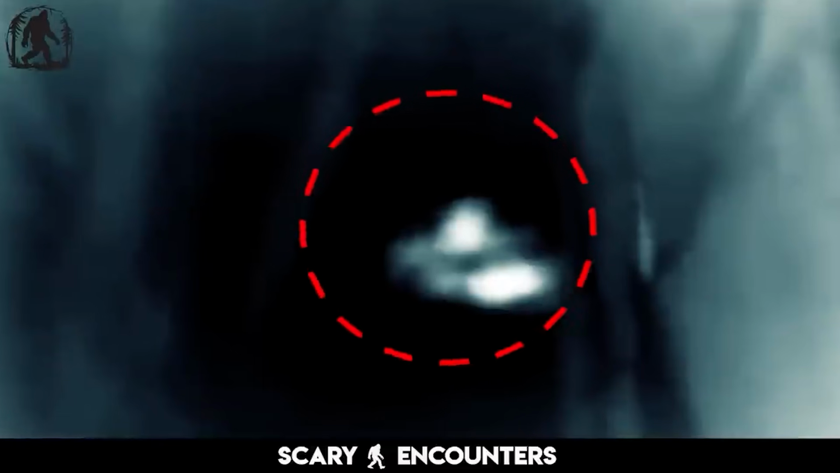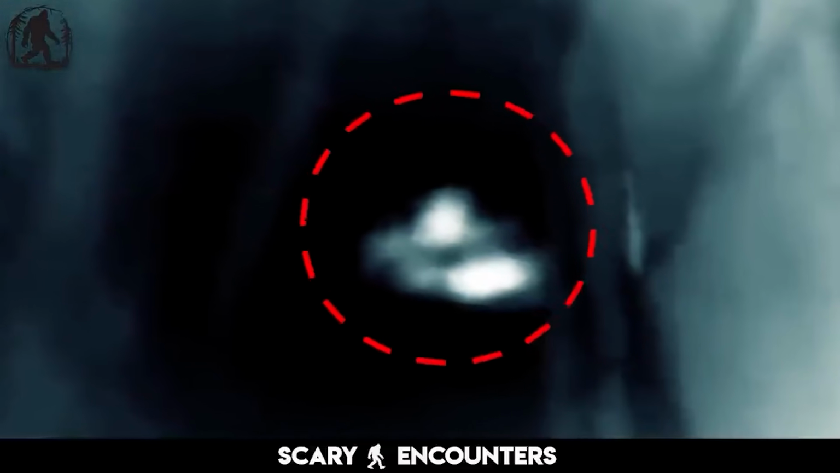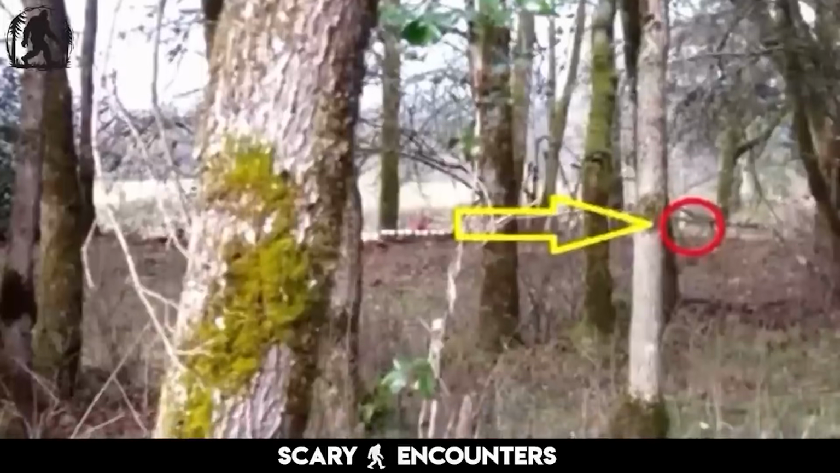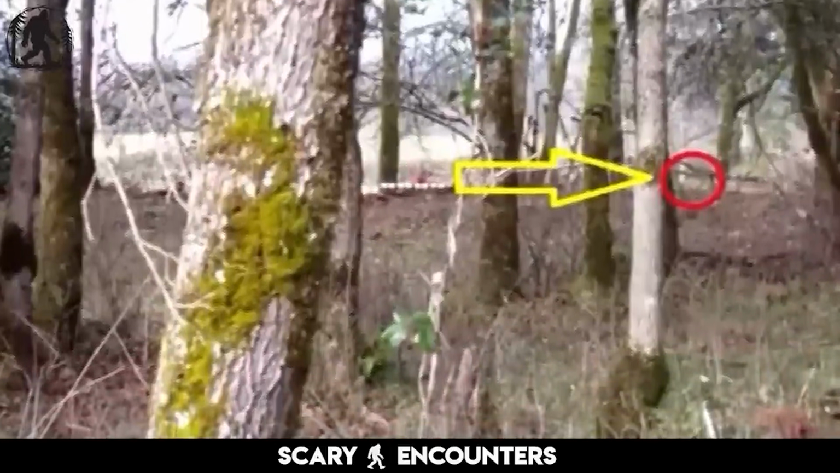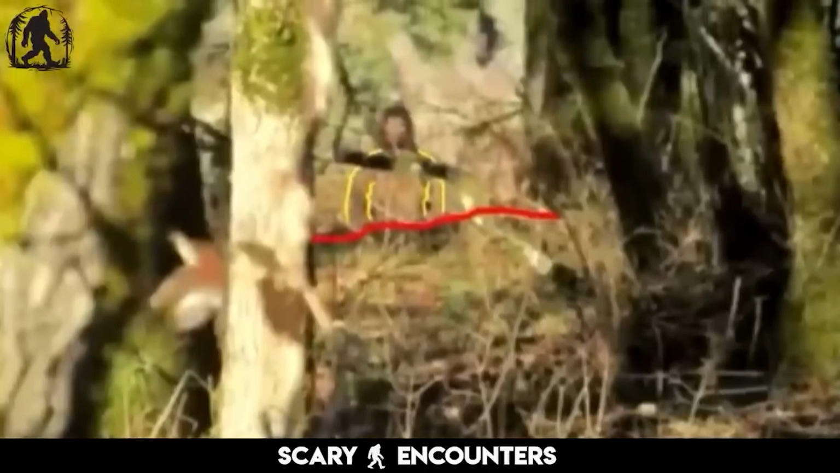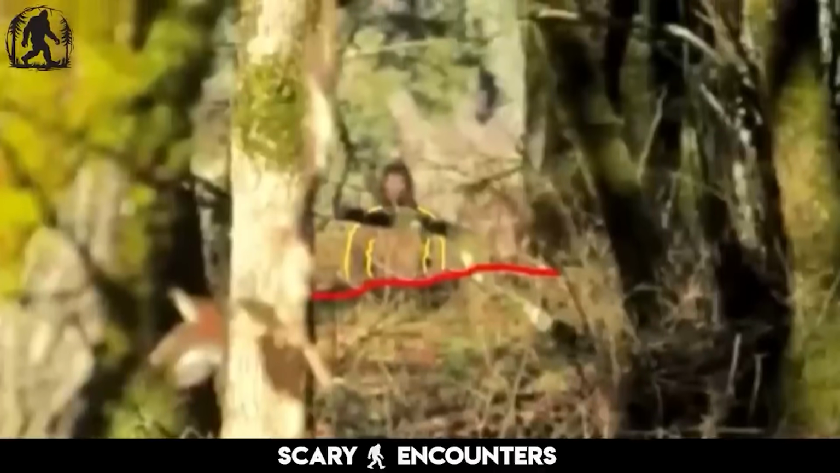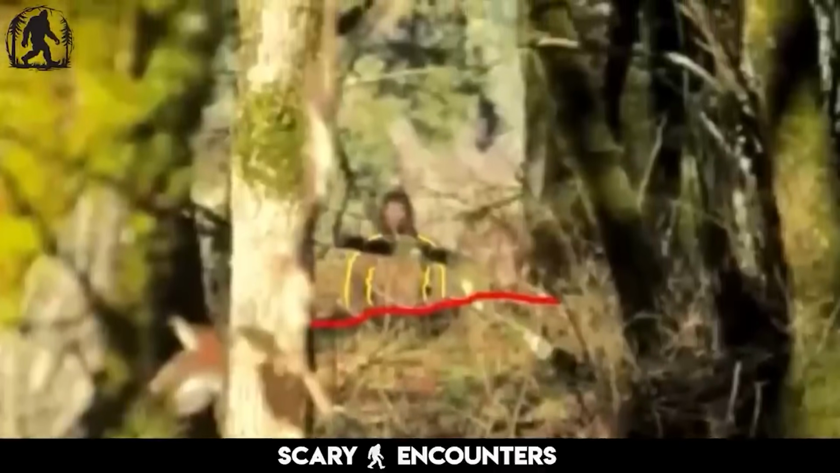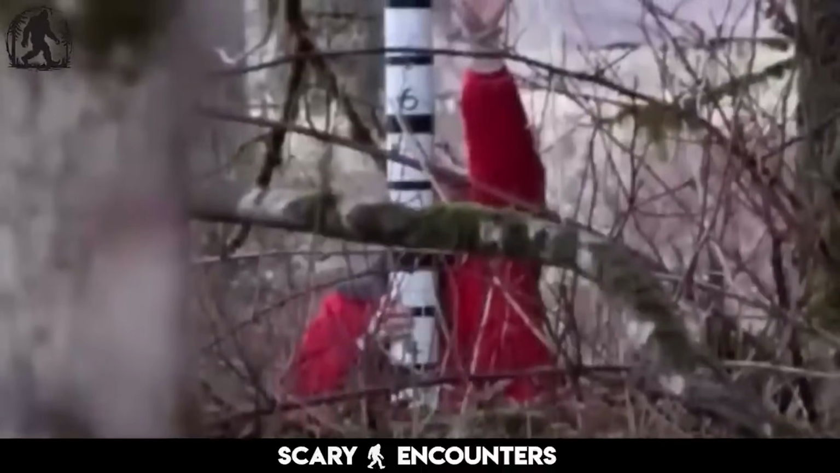The thermal footage is then overlaid with daytime photos taken from the same location, confirming that the shape seen in the footage is much larger than an average human. Despite attempts to explain the sighting through alternative theories, the evidence consistently points back to a living, heat-emitting figure of significant size. The reconstruction reveals just how massive this figure truly is.